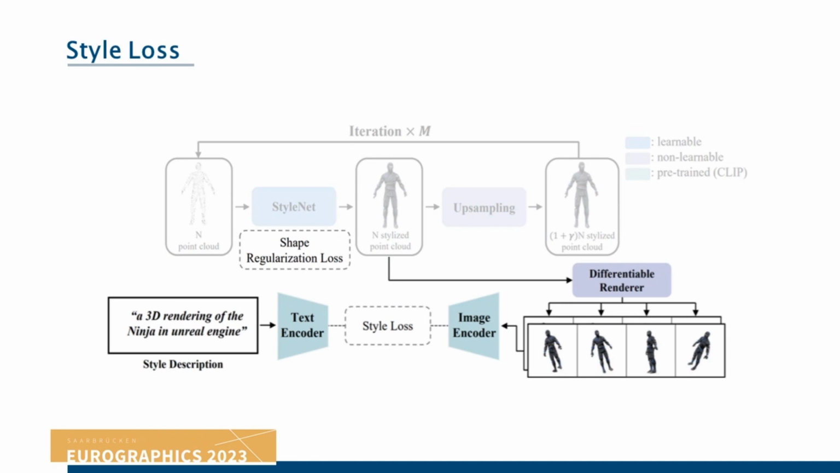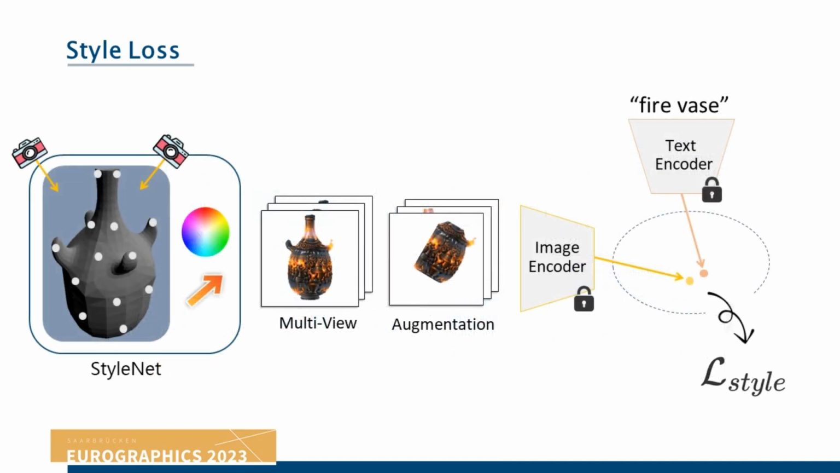For each iteration, StyleNet is trained with the style loss and shape regularization loss. The style loss ensures we induce the desired style to the input point cloud. As we add colors and displacements for the points, we render the point cloud with a differentiable renderer to get multi-view images.